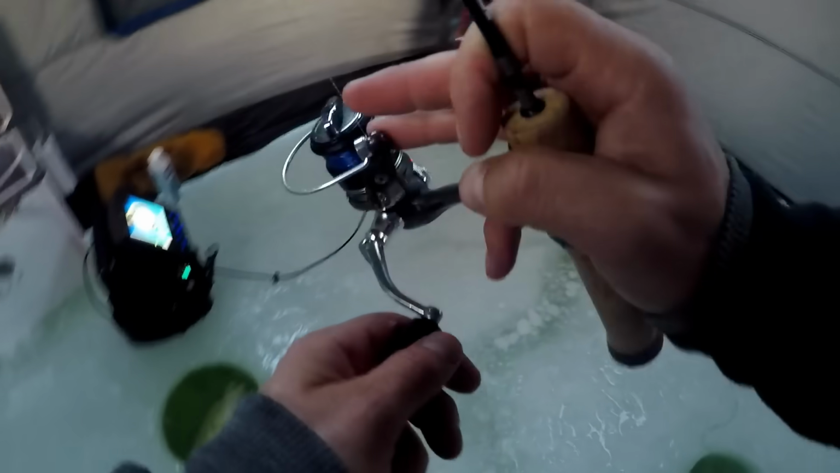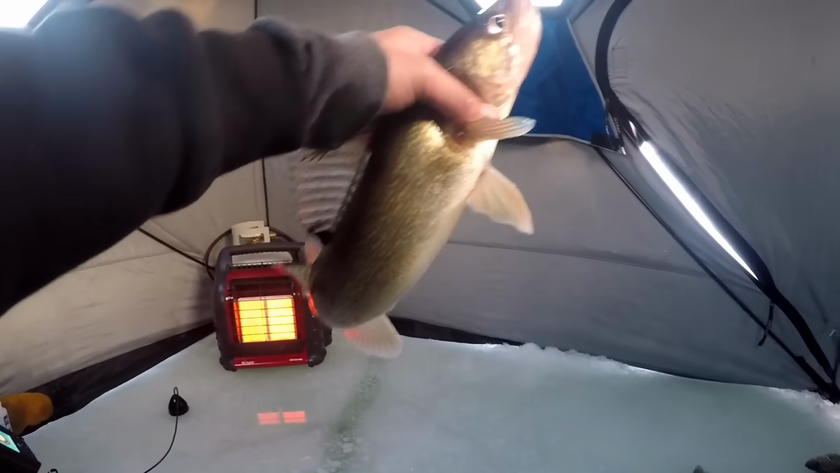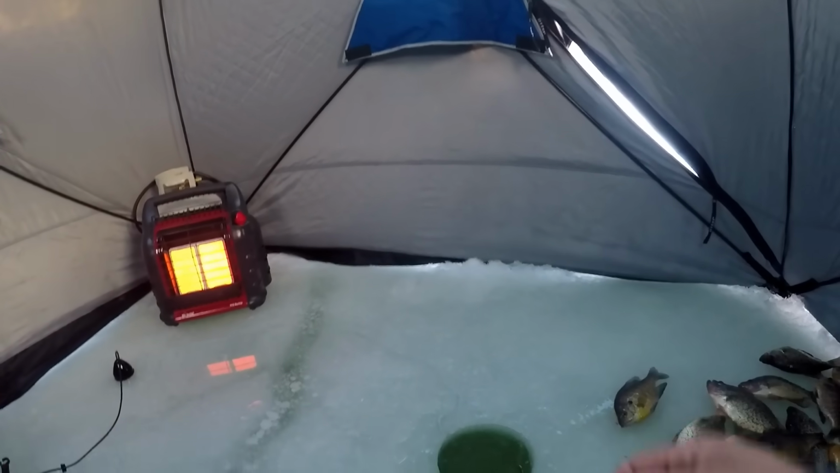I knew it. Nice one too, you guys. There, look at that. Haha. Boom. A little bonus walleye action. And that is a heck of a good fish too. Nice eater. Got him with that rear hook.